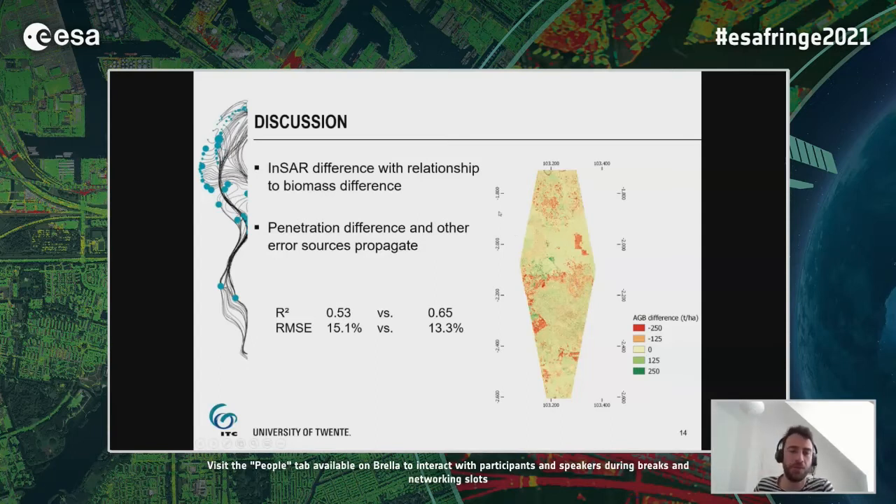So in general, the InSAR difference indeed is related to the biomass difference, but the penetration and also other error sources, for example, if you look at the different orbits and different look directions, could also be an error source, and we have to account for that.